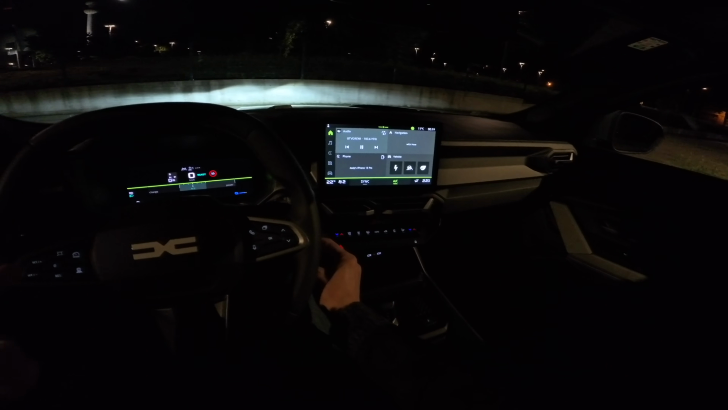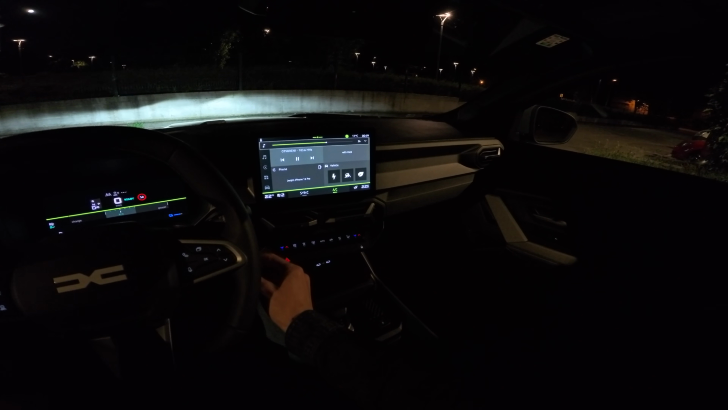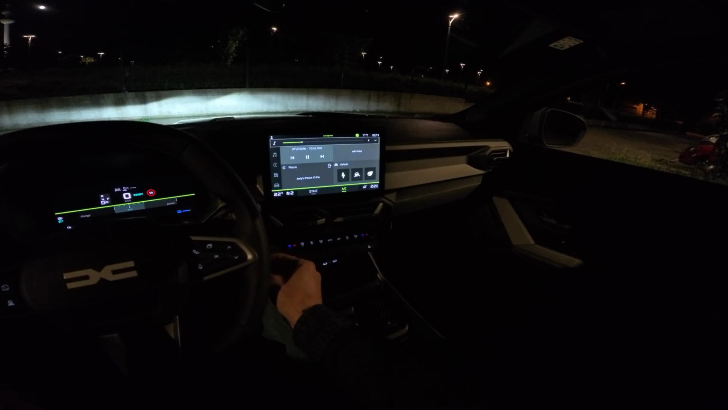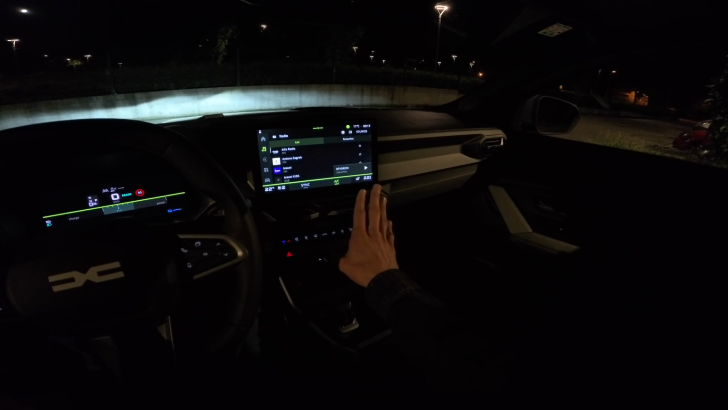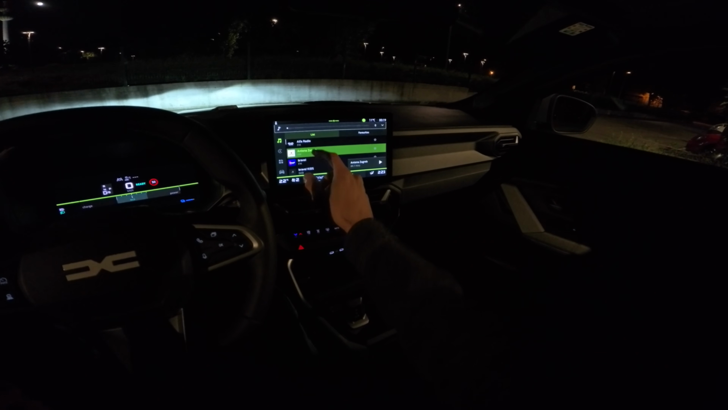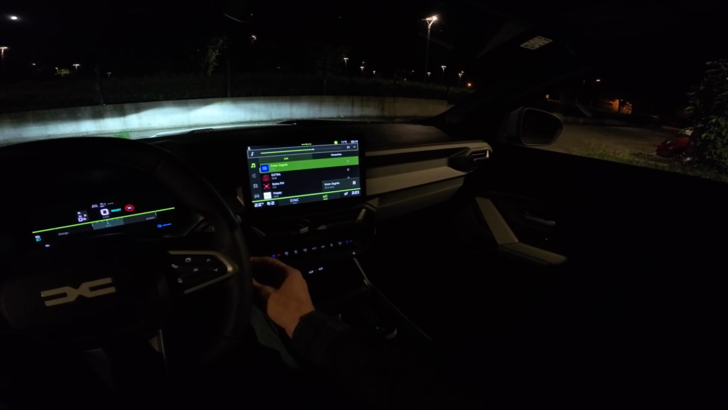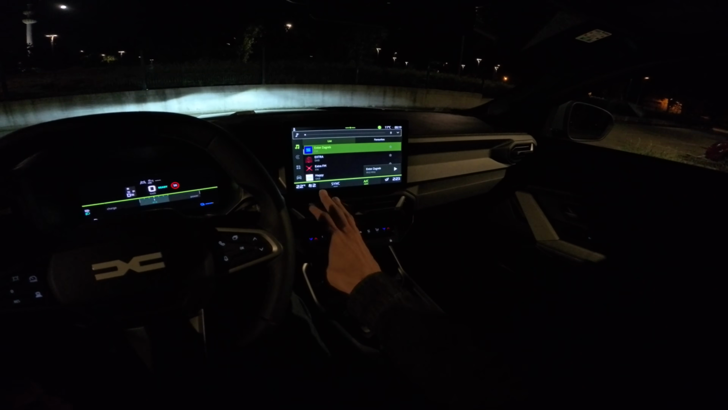Now the petrol has kicked in. Now, good sound system. Let me just see if I can play something else. Maybe not. One more. Yeah, it's a pretty good sound, same as in the Duster.